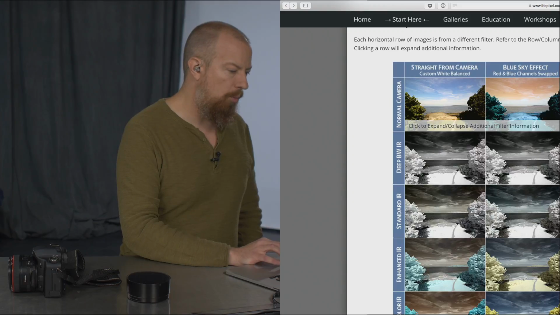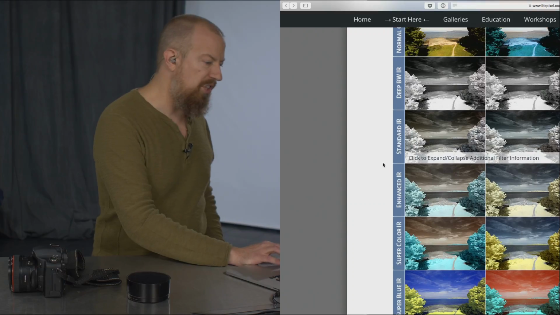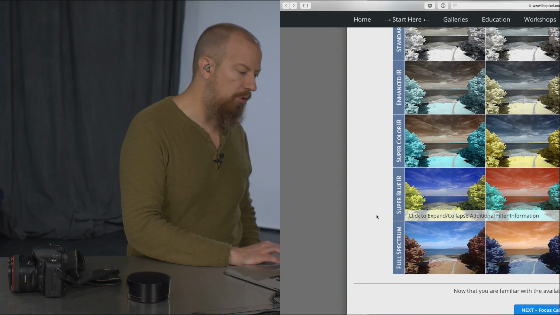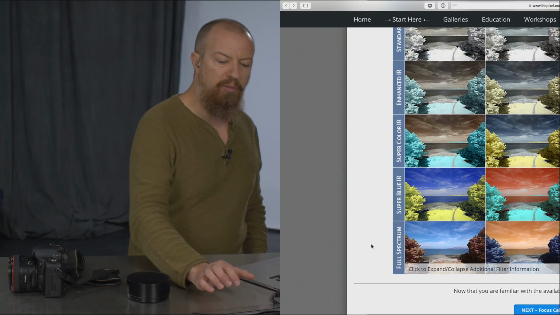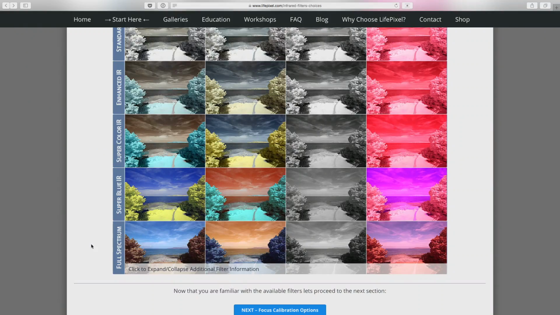But you can see here there's a series of different types of effects. Here it's showing what a normal camera photo would look like. And then there's the deep black and white infrared filter, the standard infrared filter, which is what this camera has. There's enhanced IR, super color IR, super blue IR, full spectrum. There's a variety of different formats. Oh, I had the wrong one up that whole time. Let's do that again. I'll do that whole thing again.